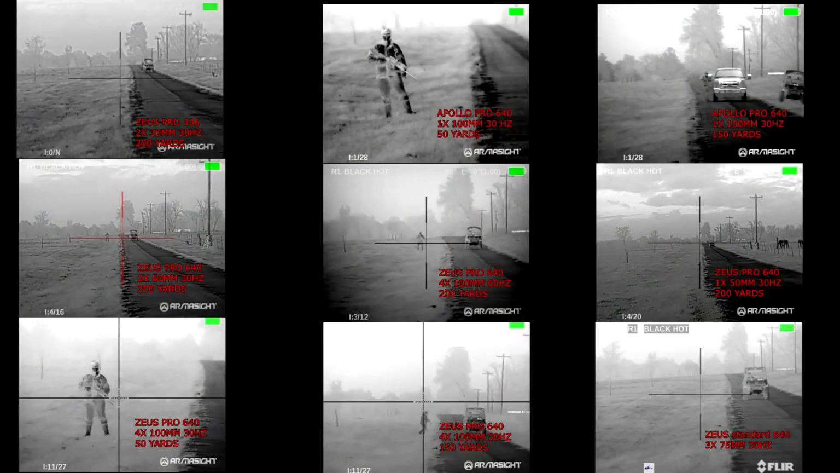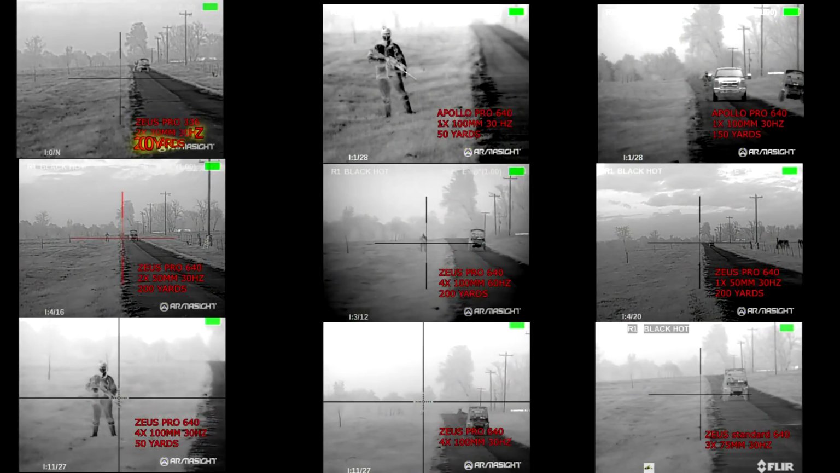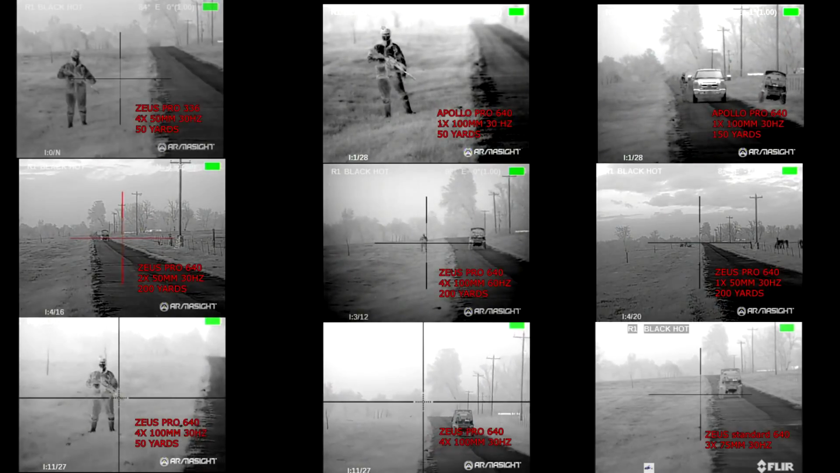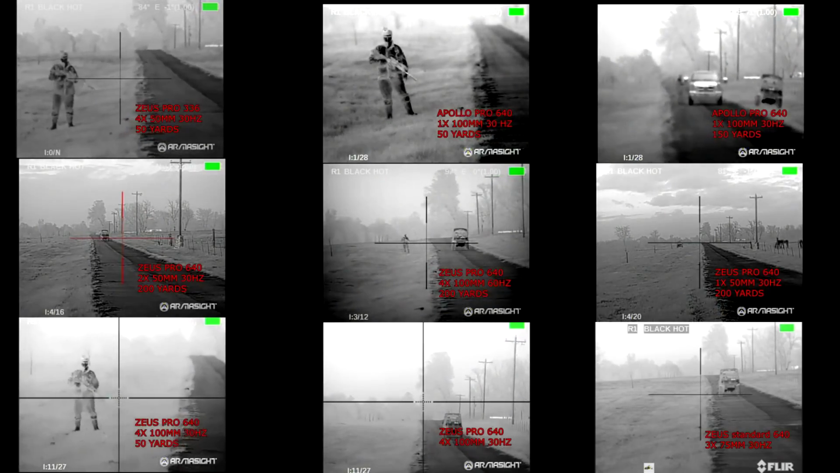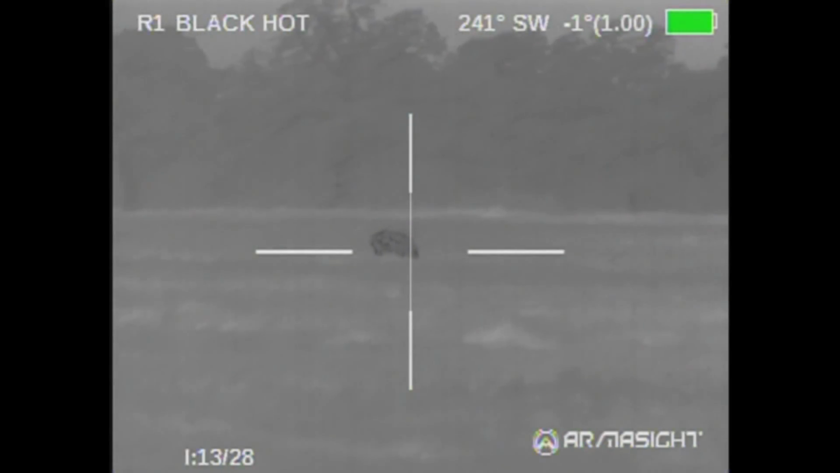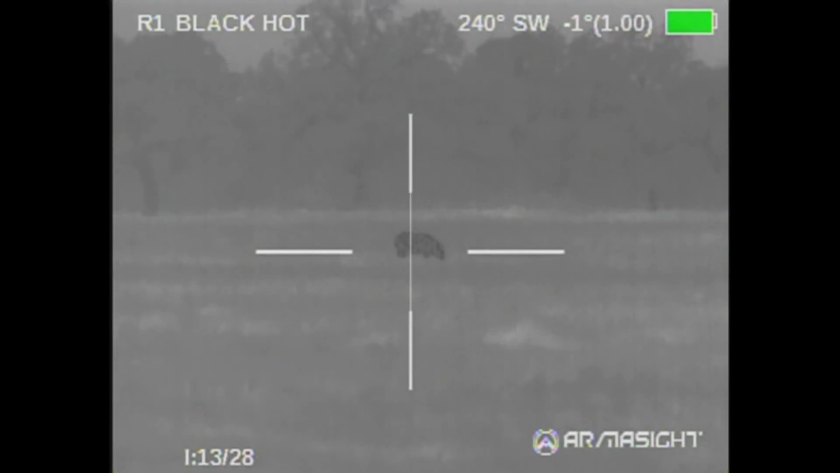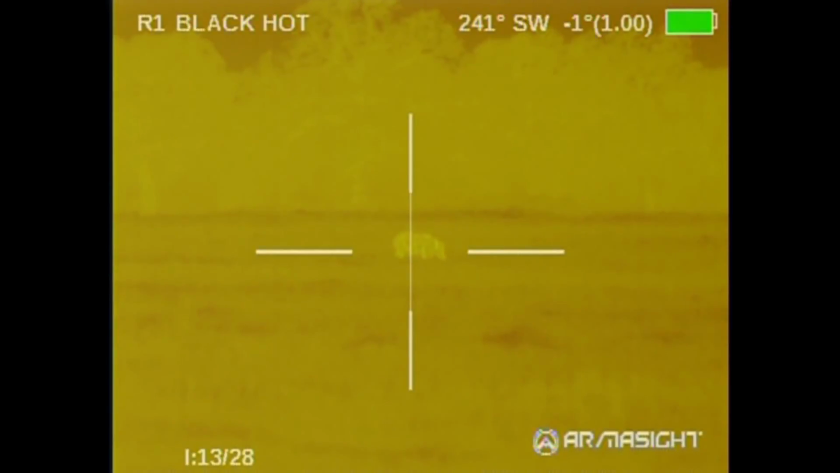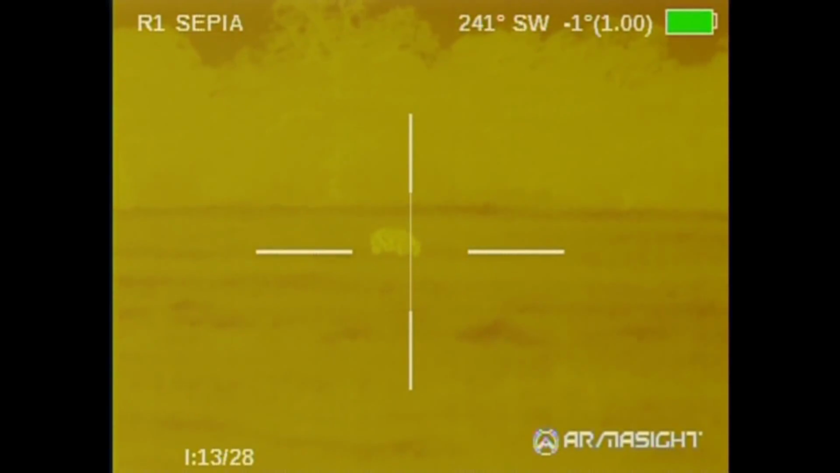And then just to show the different palettes, I'm going to put up a hog that I took. This was in the rain. The ground was soaked. Everything was soaked and wet. And I went through, as you'll see here, it starts out in black hot. The weeds are tall, and I wasn't getting the definition that I wanted. I thought it was because of the rain.